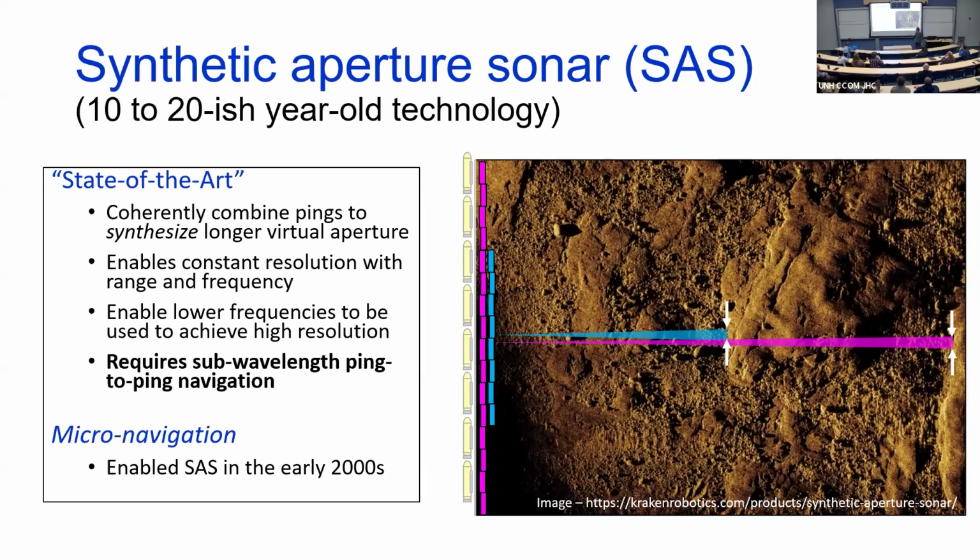Now, how did they get that bigger array? Well, instead of just having a single transmit receive on a single array where they get resolution in angle, they don't process the data. Synthetic aperture sonar doesn't process the data until they've collected a number of pings, 10, 20, 30, 40. So you can form an array that's tens of times larger than the physical array.